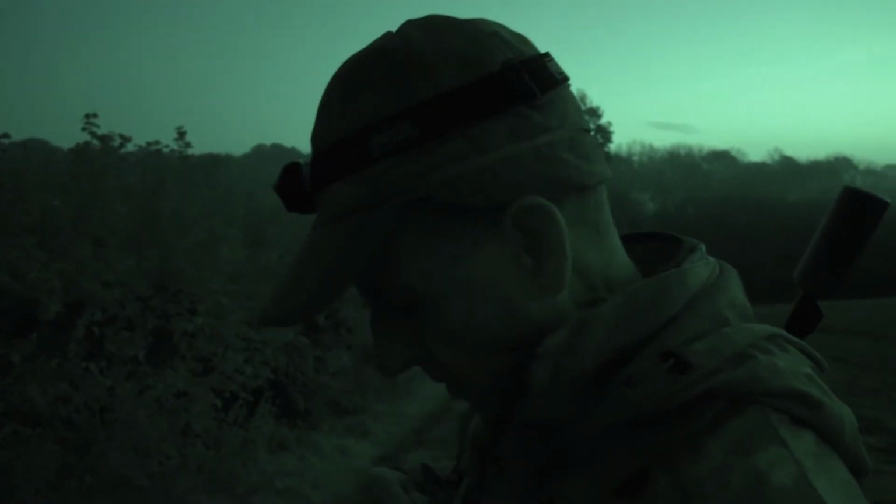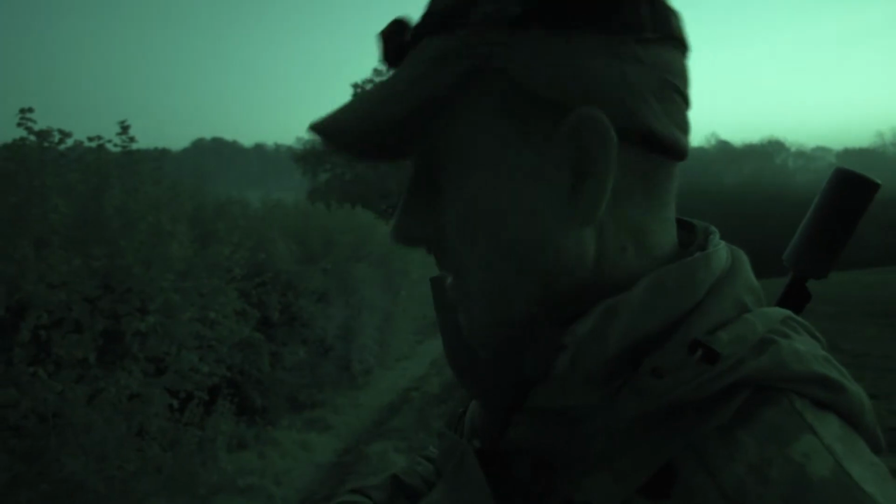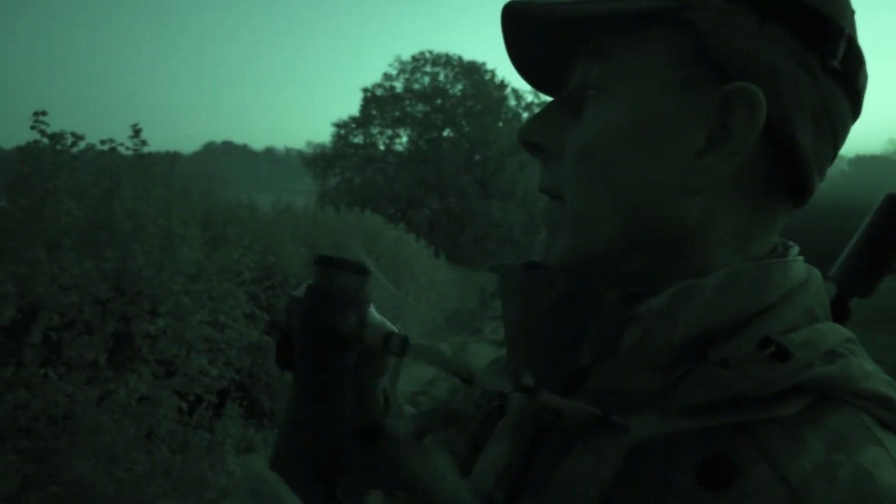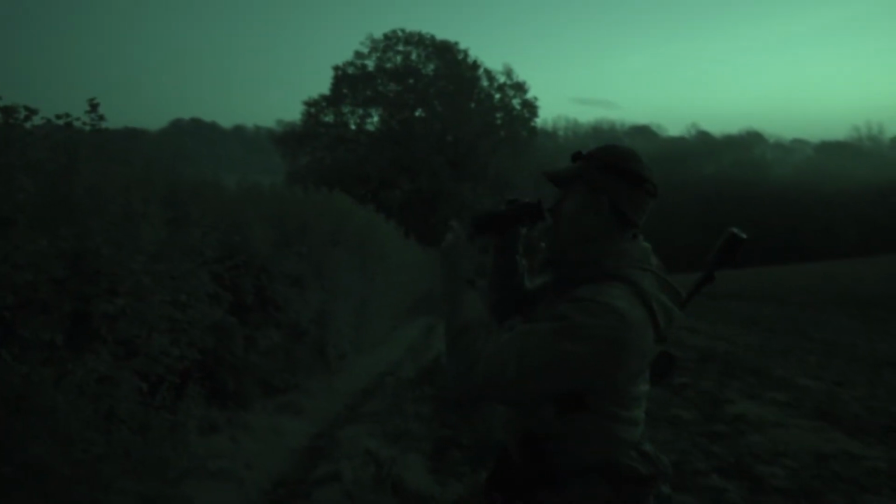So I'm not too sure what's there just yet. There's just something in the gully down there, so we'll have a quick look and see what's there. The Swarovskis reveal it to be a rabbit.